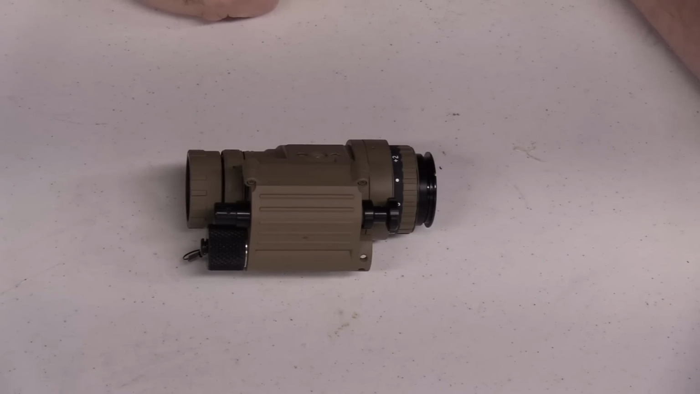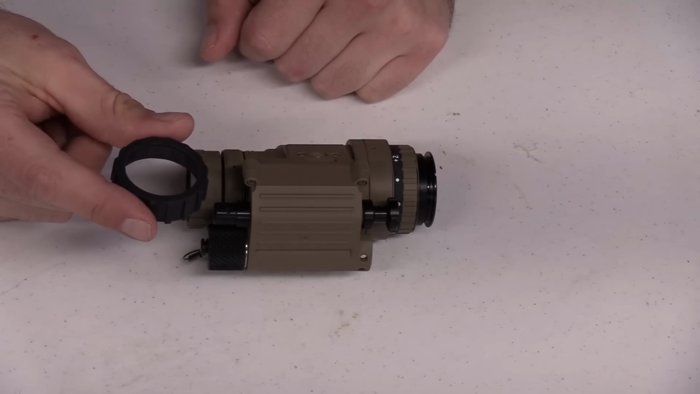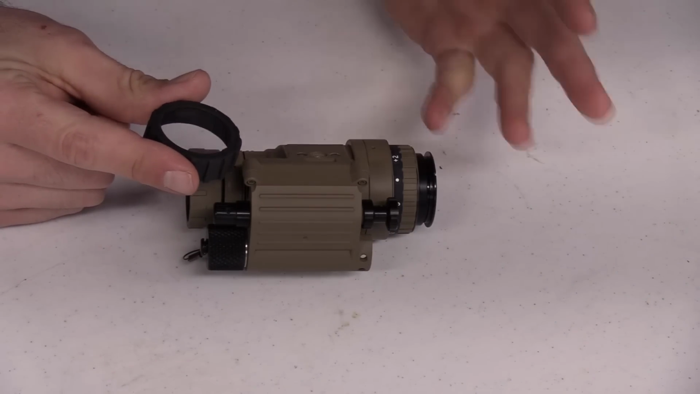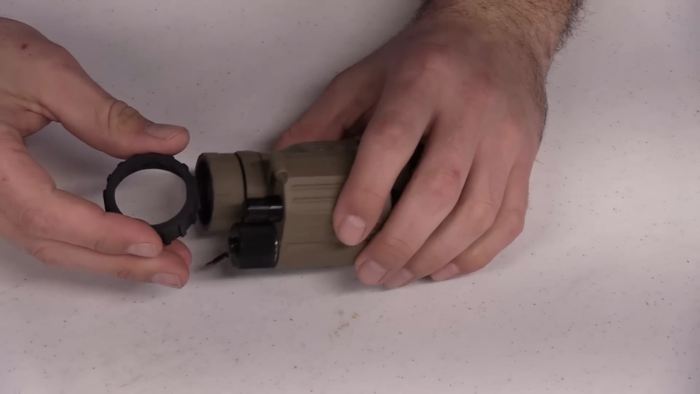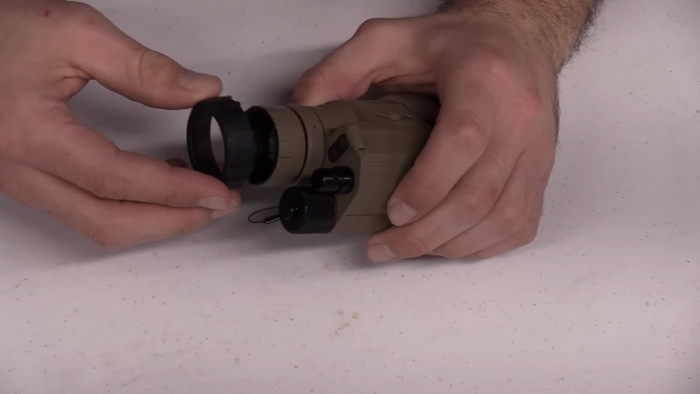Anyway, the first thing that we're going to do is we're going to put the sacrificial window on this. And this is literally what it looks like. It is a piece of plastic that is designed not to interfere with your image at all, and it is literally there to protect that front lens. And sacrificial because if you run into something, hopefully it dies and not your lens.